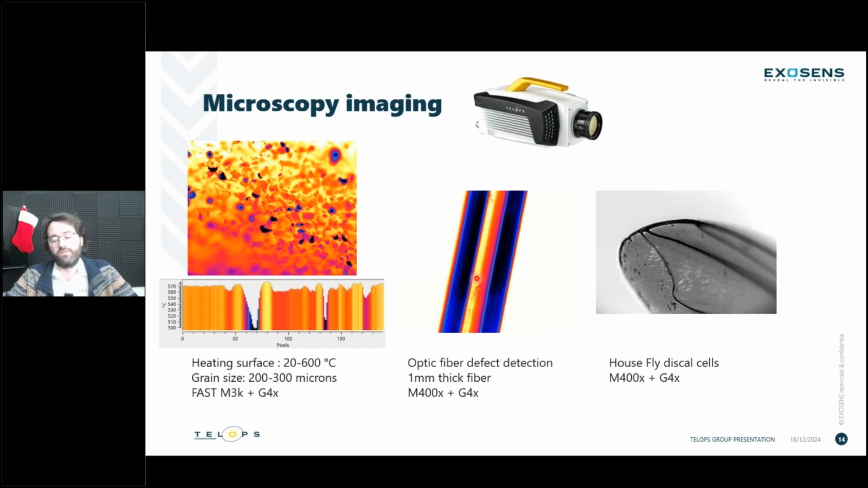So with that G4X microscope lens, yes, we can see very well into the core of the fiber with a heated body. In this case, it was a black body behind the fiber. And so you can really inspect the fiber and have the fiber roll in front of your camera at a relatively high speed to detect any kind of abnormality within your optic fiber.